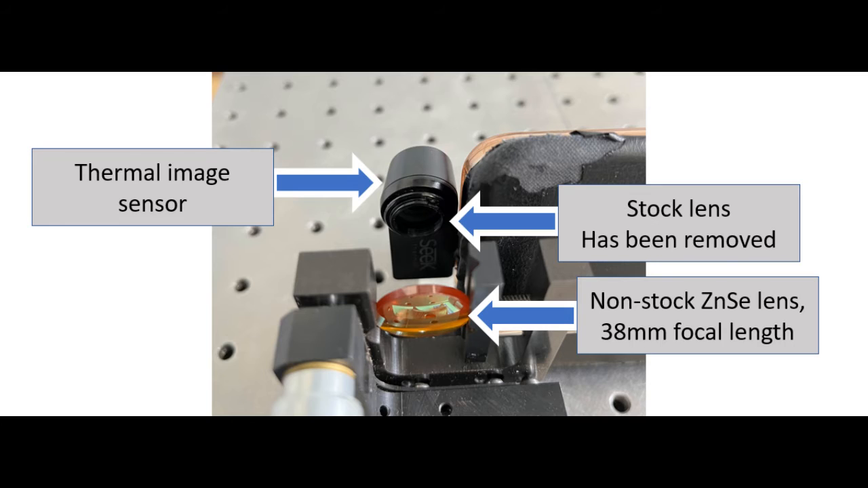But as far as the optical properties go, they are similar enough that this shouldn't really affect the test that much. You can argue whether the anti-reflective coating on the non-stock lens is worse. But, well, that's the lens I had, so that's the lens I worked with.